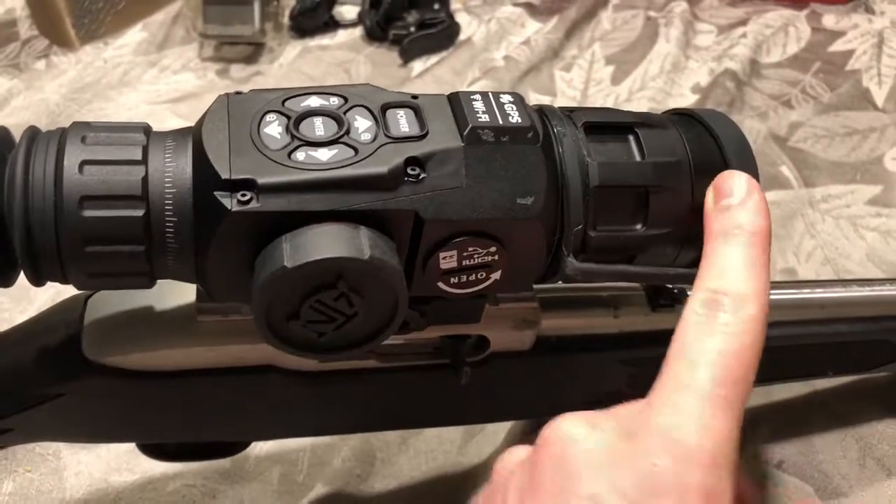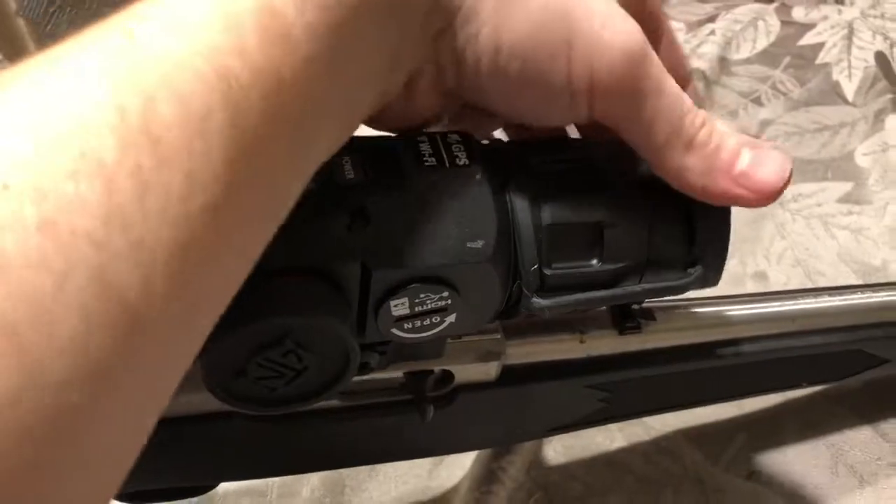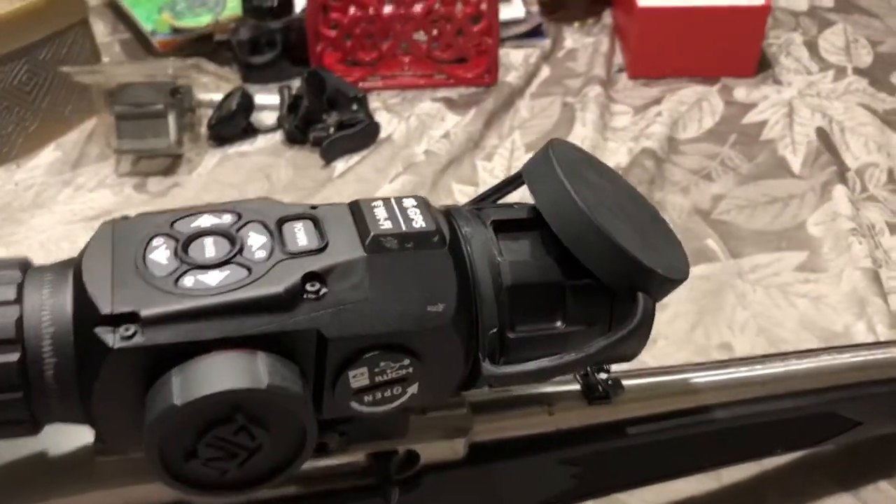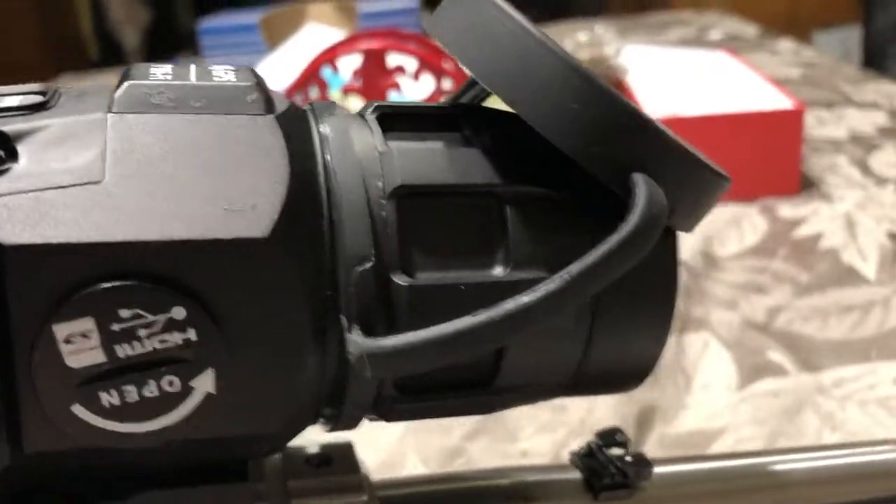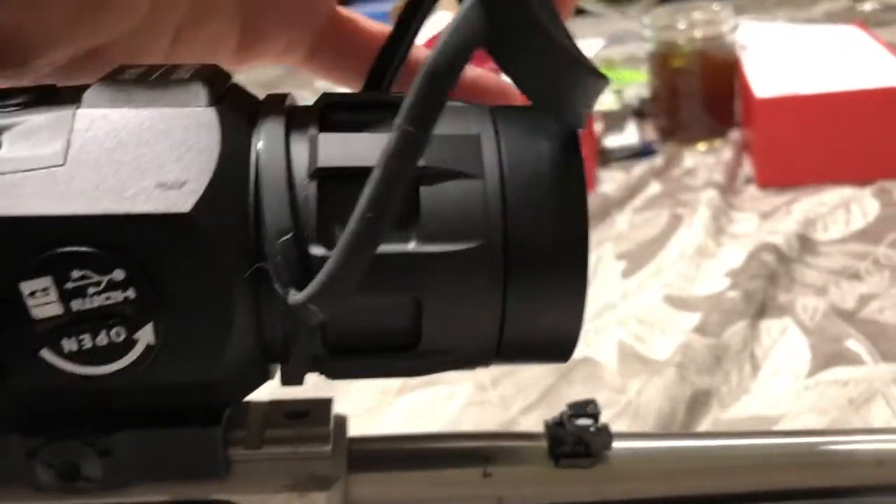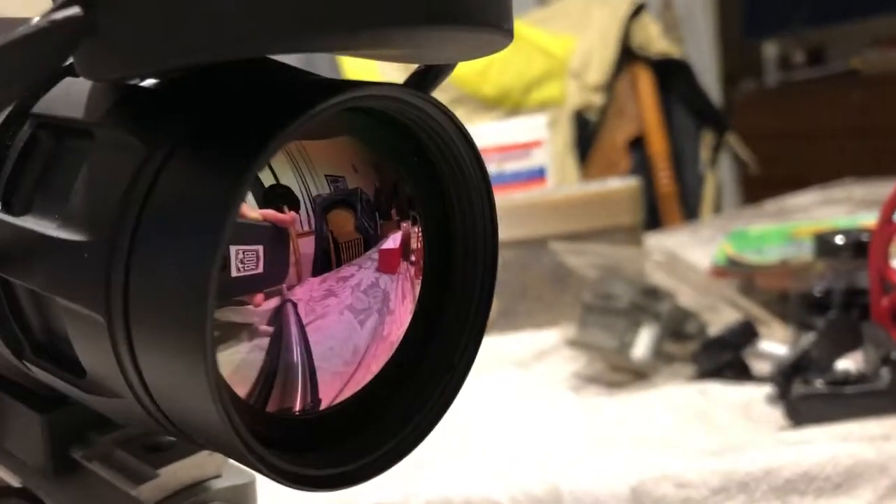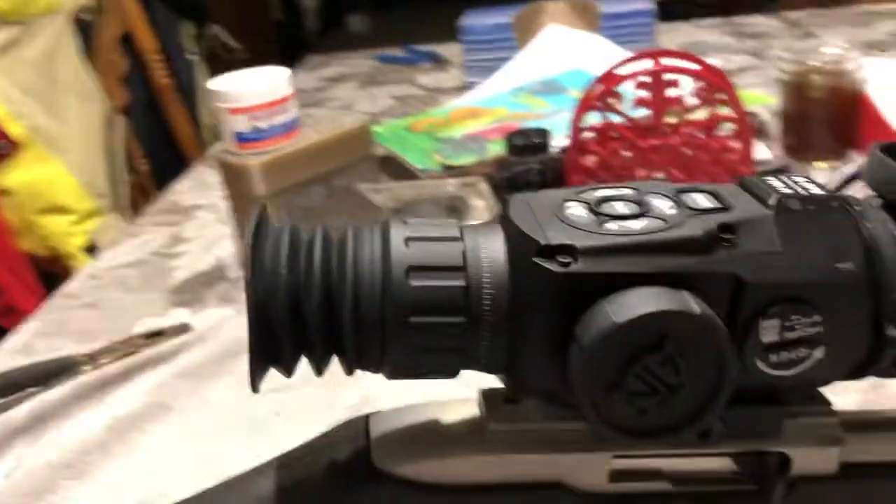Of course, we have the rubber boot here that goes over the front. A lot of people will want to first do it like this, where it's sitting up on the edge. Actually, that's not the best way to do it. I find that if you flip it up and over like that, that keeps it out of the way of the germanium front lens.